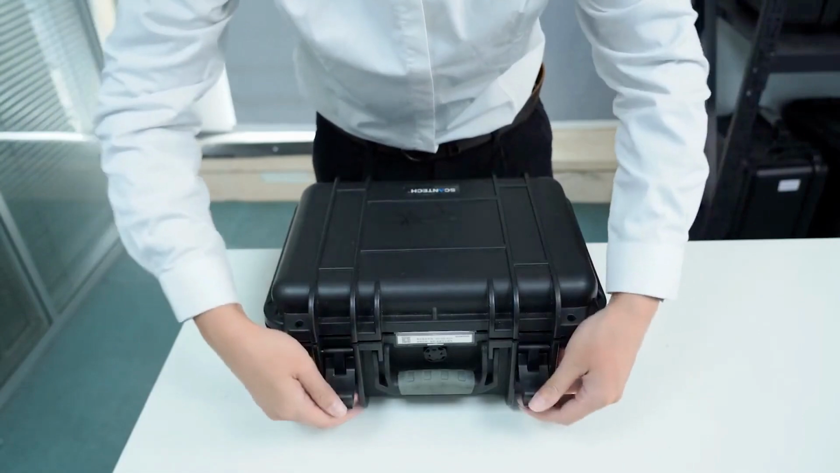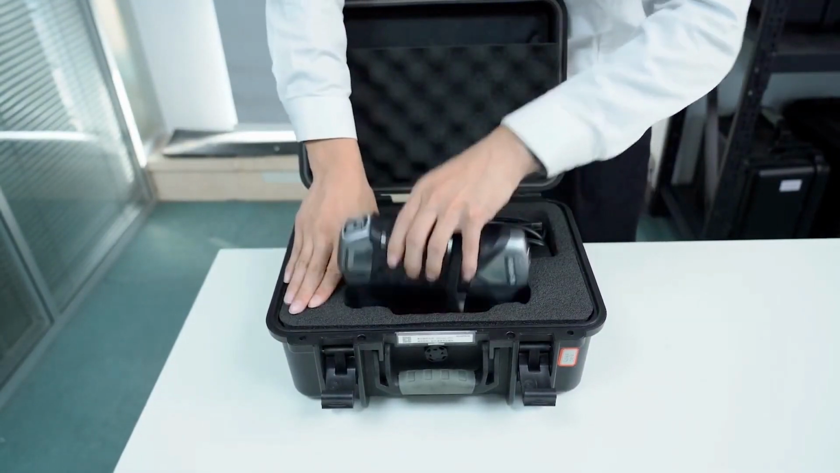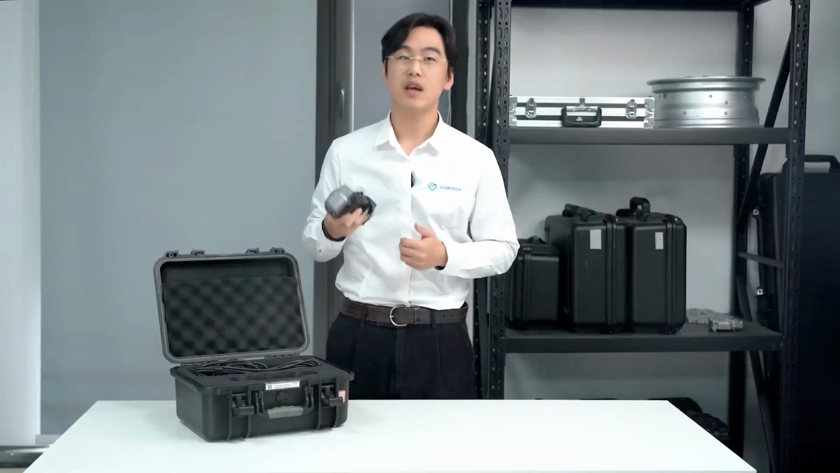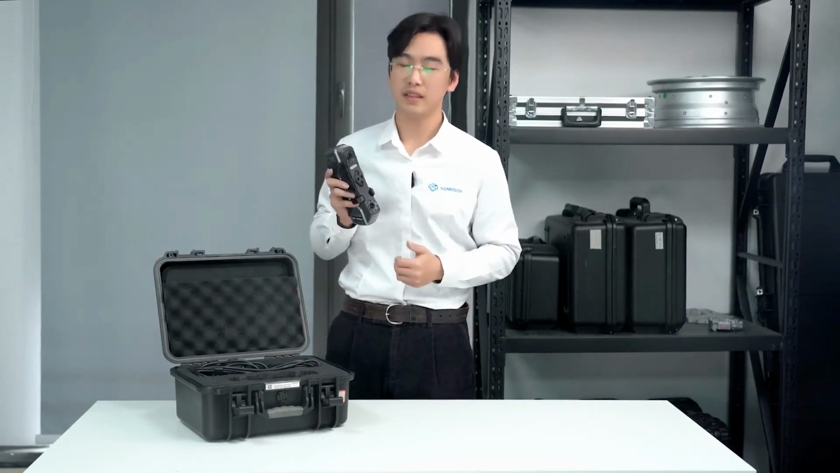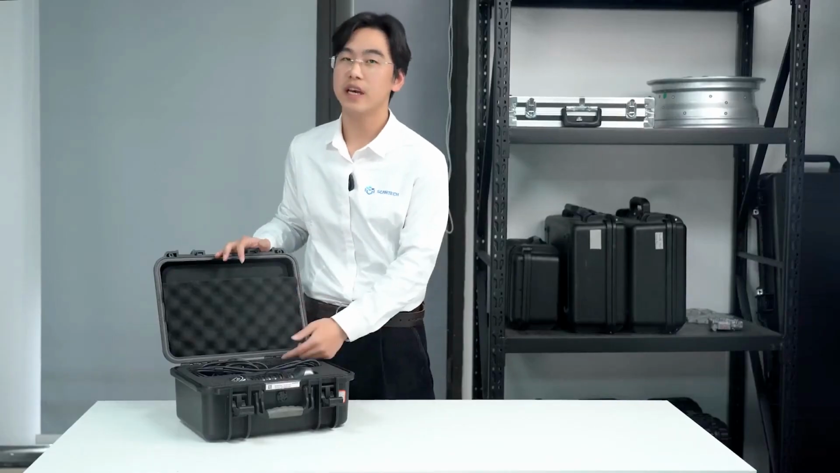Now let's get started. Opening the SIMSCAN case, the first thing coming to us is SIMSCAN itself. Grab it and slip housing we can easily take out. Weighing only 570 grams, SIMSCAN brings unparalleled simplicity for scanning anything with one hand. Alongside the scanner, we have the power cable and data cable.